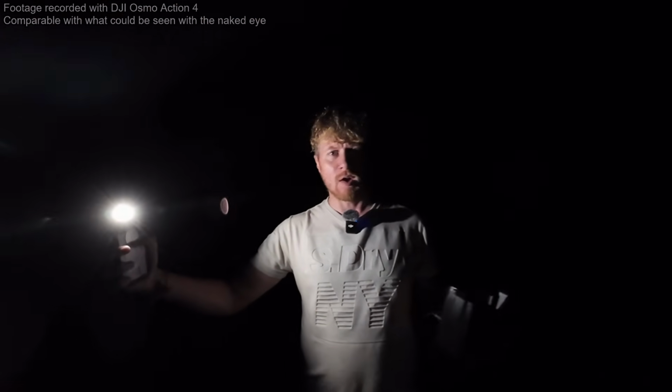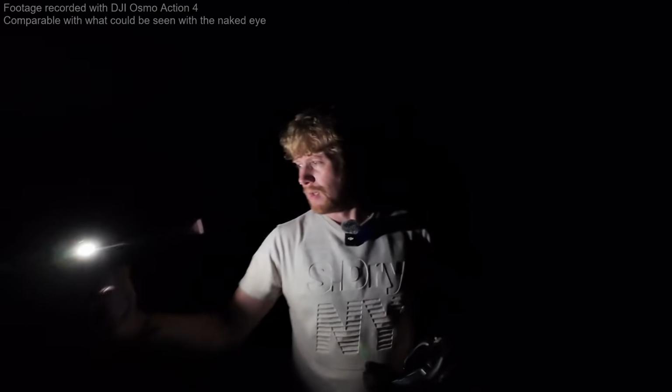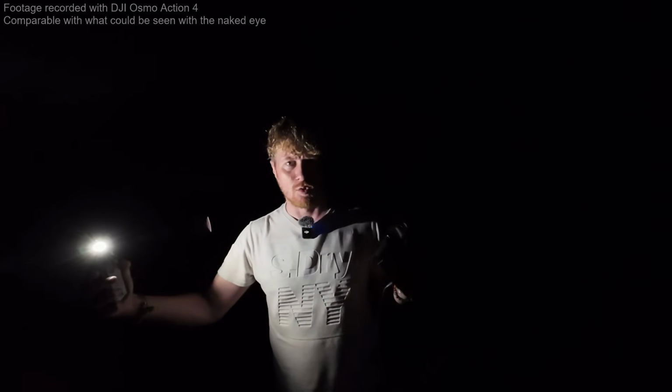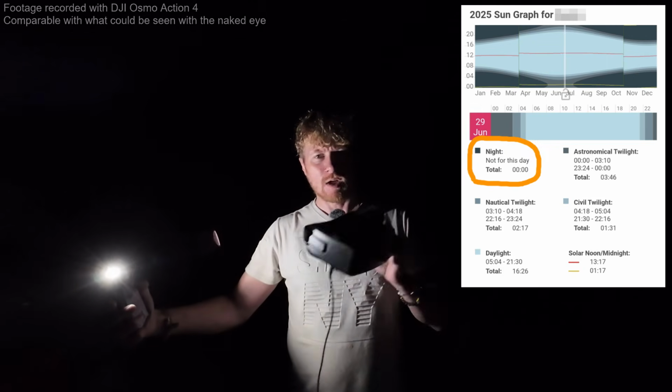Okay, so as you can see, it's now nighttime. Specifically, it's actually 11:31 p.m. And the reason why I mentioned the exact time is because this time of year in the Northern Hemisphere, with it being the middle of summer, you don't officially get nighttime.